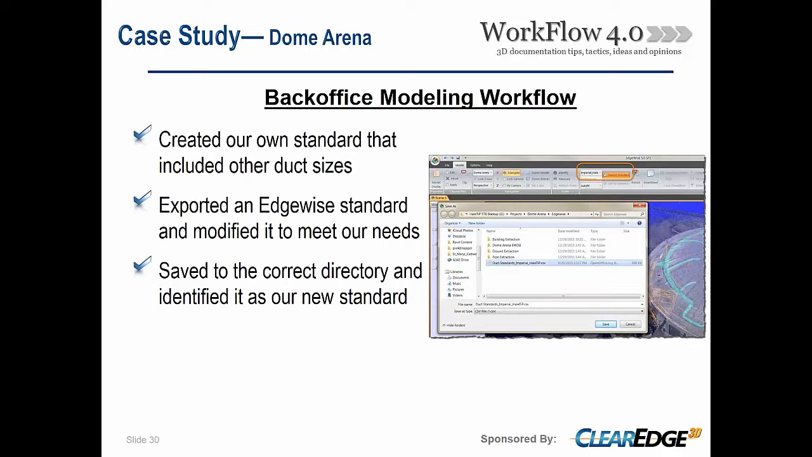So as part of that workflow with duct, there's never anything extraordinarily standard. There's a lot of the small sizes, but what happens when you get into these unique situations, you need to be able to create your own standards. So one of the unique features of Edgewise is that you can jump in and create your own database of those sizes.